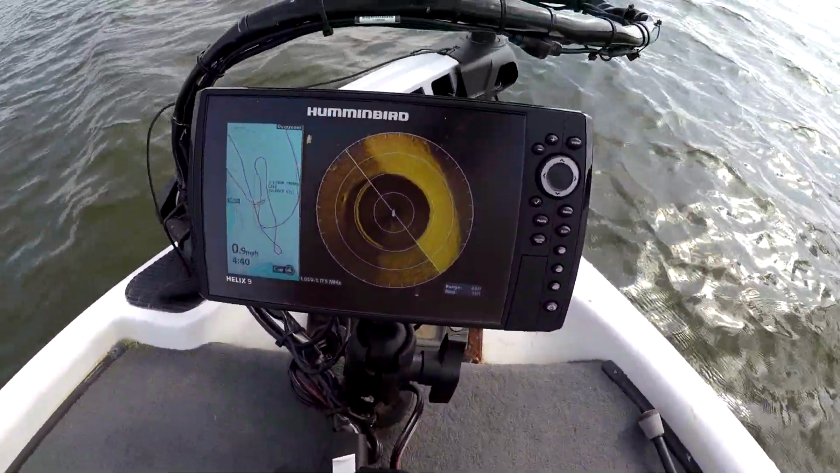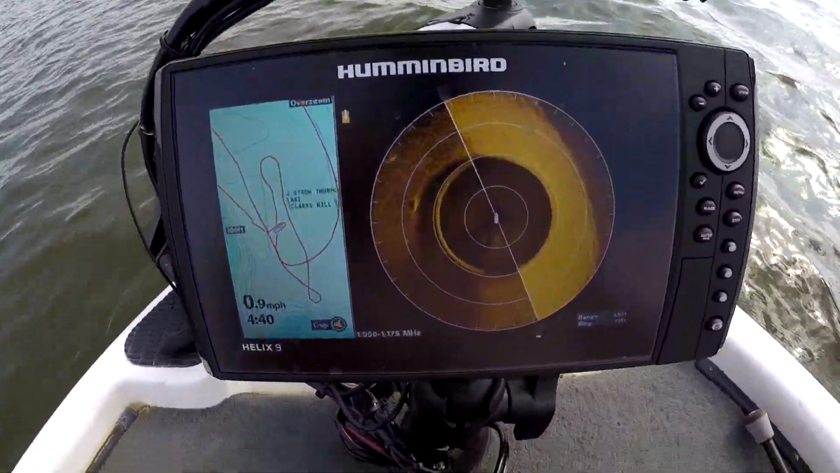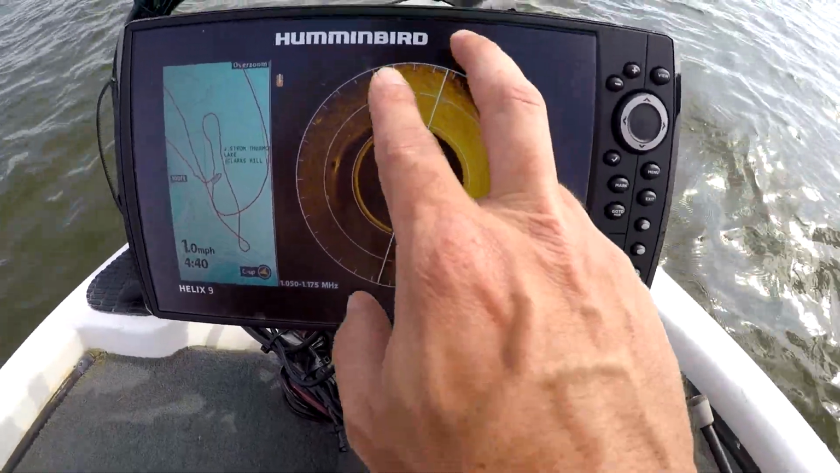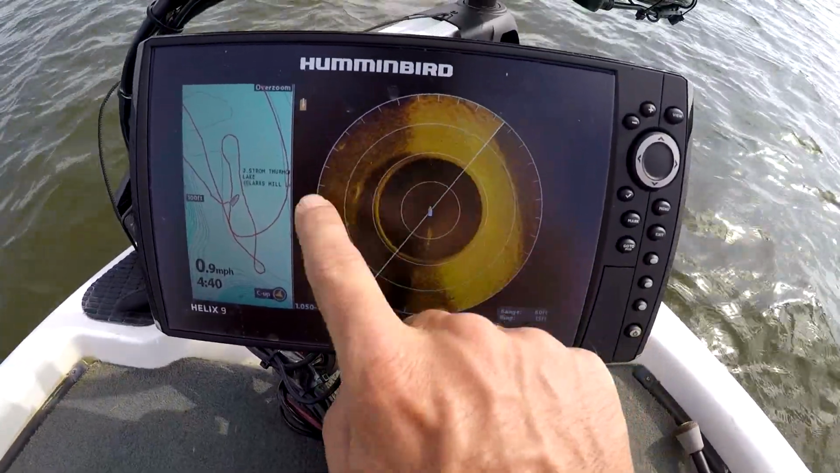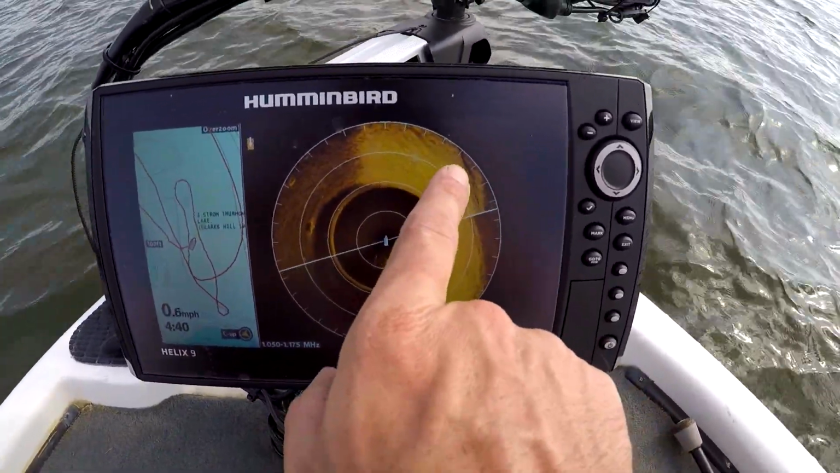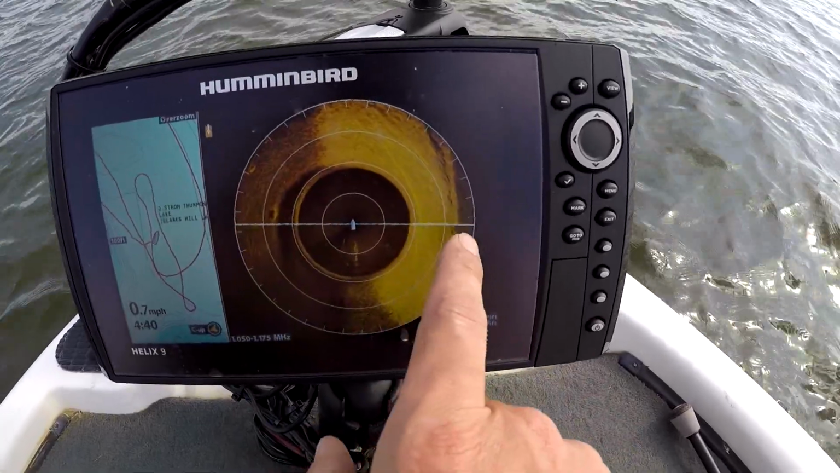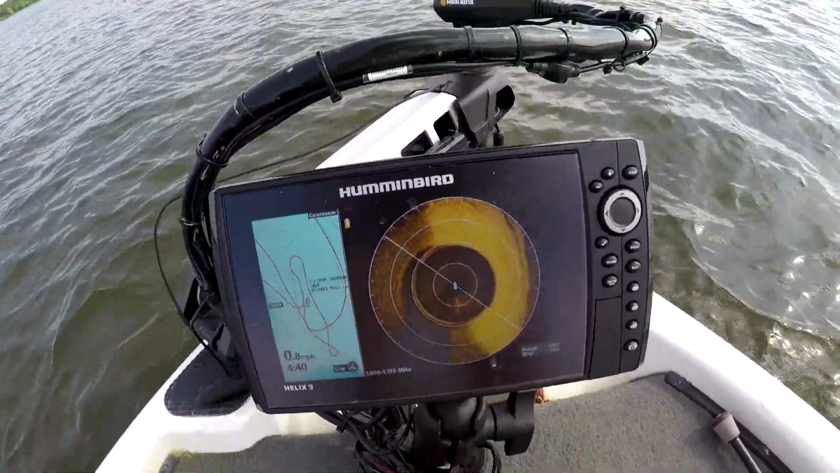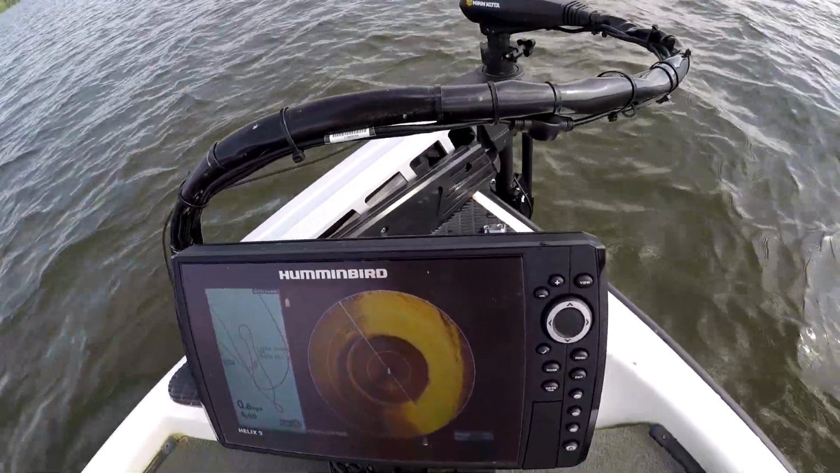Alright, here's something else. It's pretty neat. This is a road bed. So you can see I'm kind of going over it, but you can tell by the contrast here what's the harder bottom. And I know for a fact off of this particular road bed there's a bridge, and you're starting to see a little bit of that bridge.